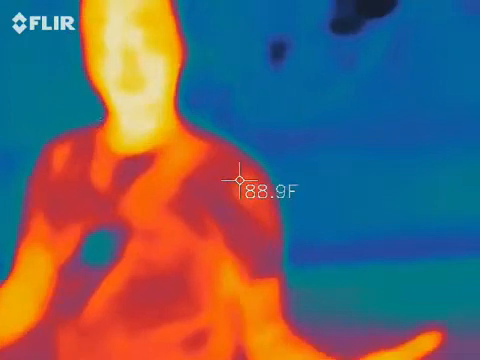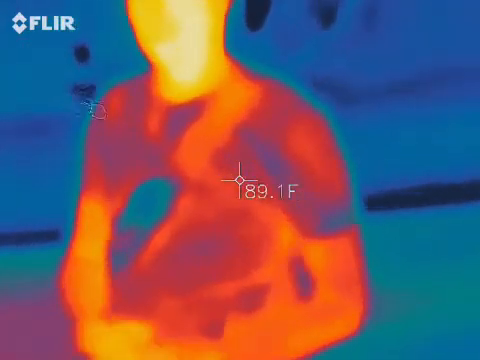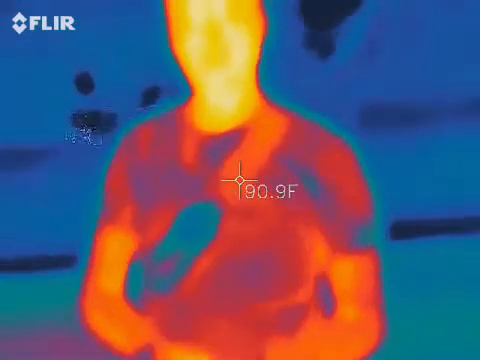Did it say trip? Yep, it says trip. So I'm surprised it didn't say kneecap. I did get knees last night telling that story, so that's a good sign.